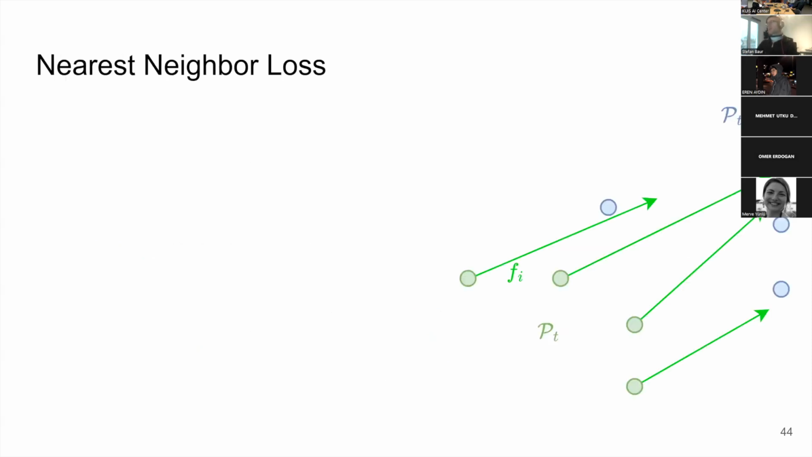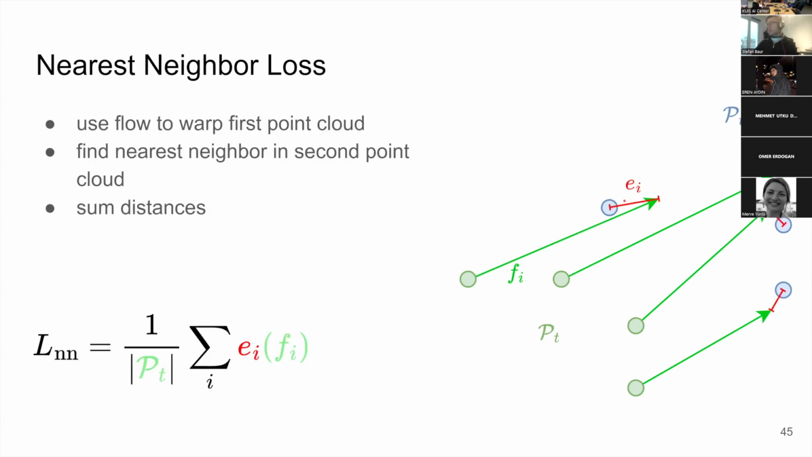We also have this nearest neighbor loss. For this one, we have the first point cloud, the second point cloud, and our scene flow estimates. You warp the point by the scene flow, then look for the nearest neighbor in the second point cloud, and you try to minimize this error.